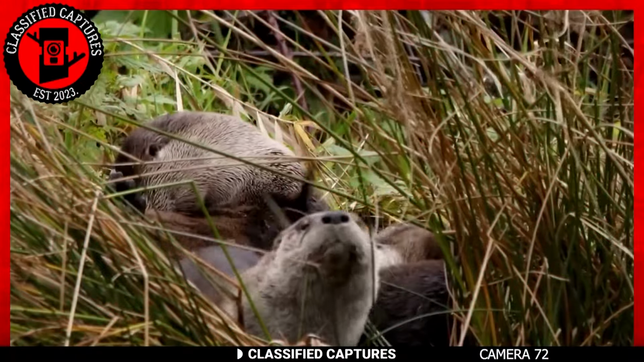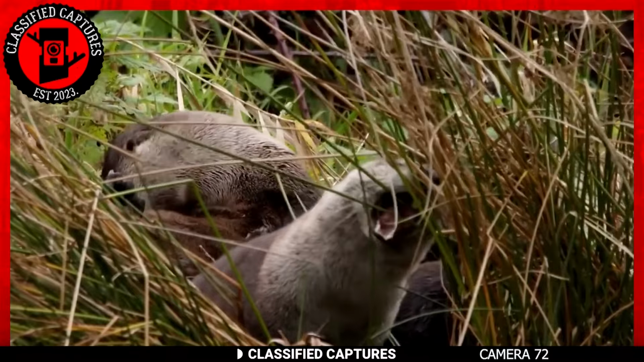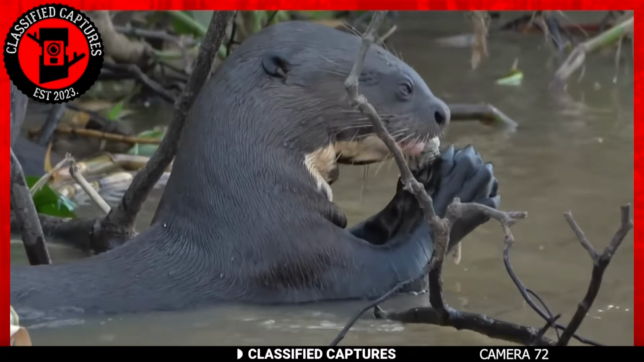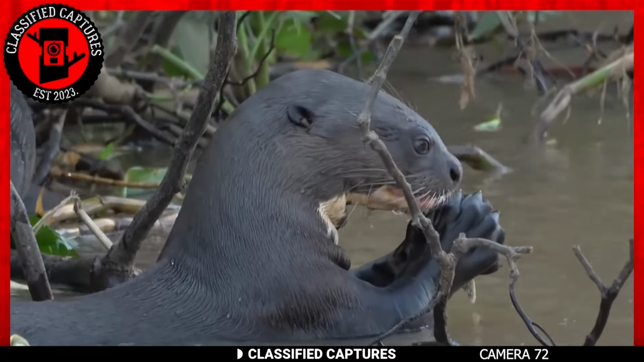Two of my favorite words I would never have thought I'd see together, a river and a wolf. But here I am about to show you footage of a river wolf.